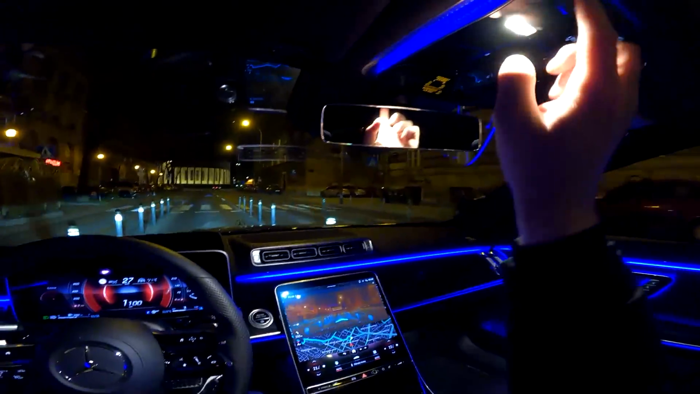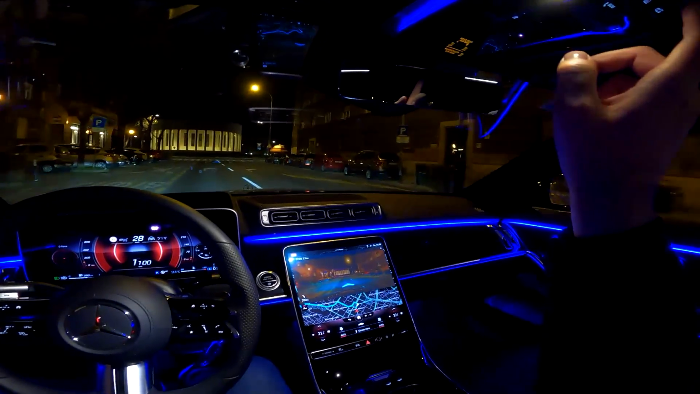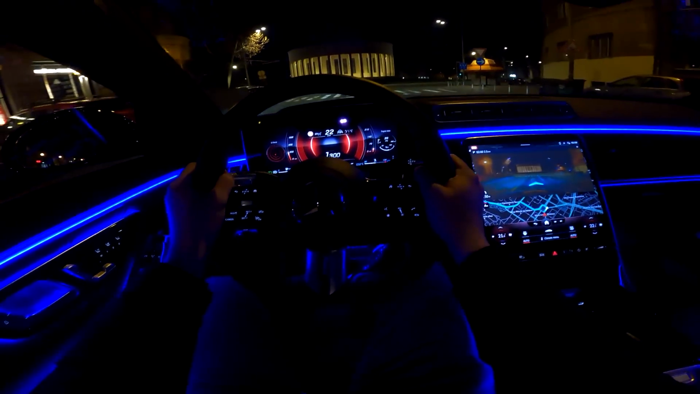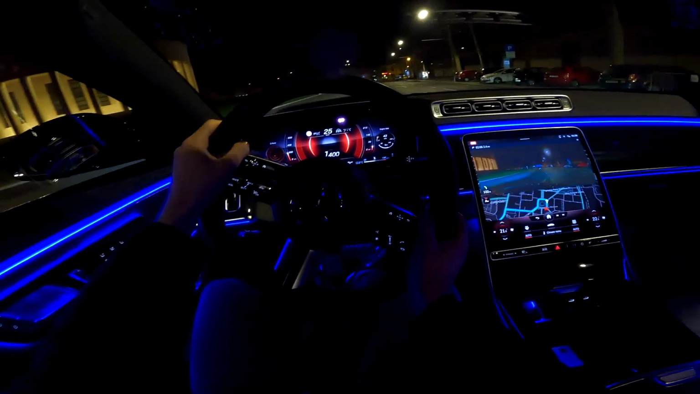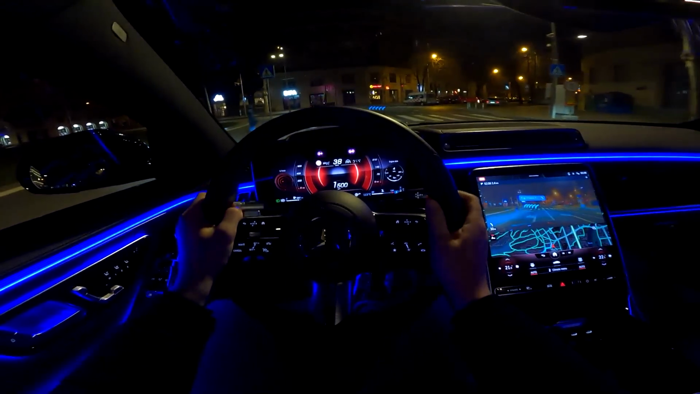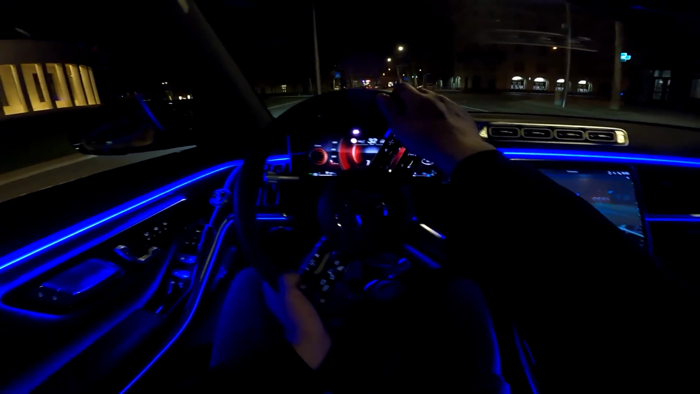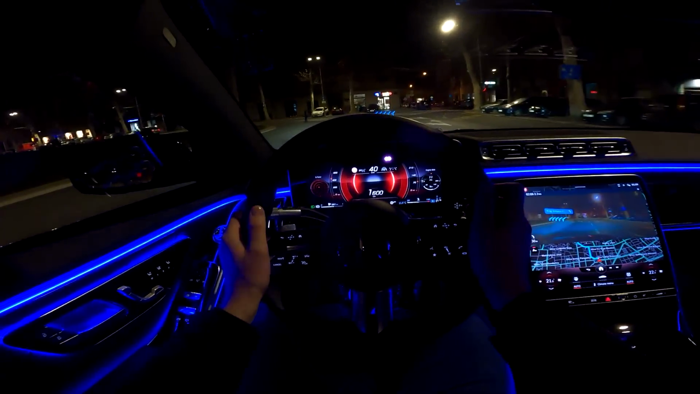Actually, let's turn off these lights. There we go. And the turning is so easy with this rear axle steering.